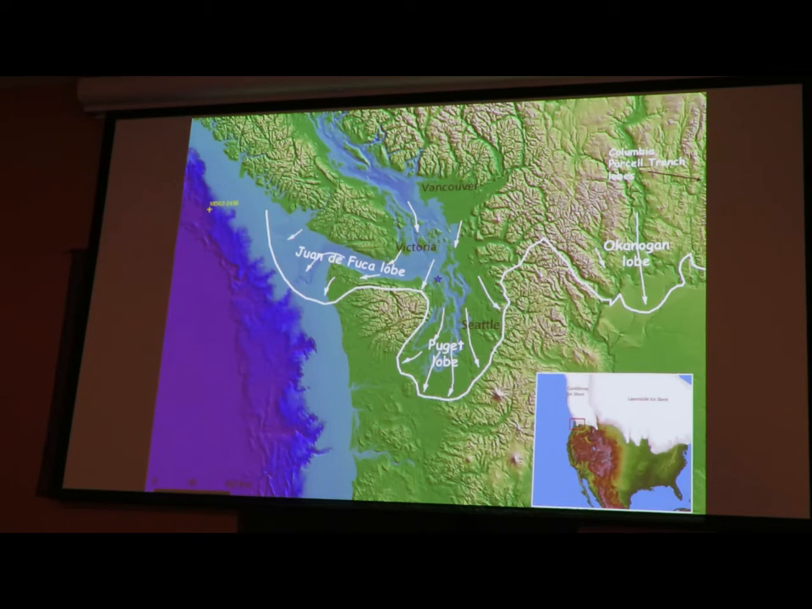15,000 years ago. And here in our part of the world, the ice sheet was divided up into several lobes, funneled between the mountains out to the sea, or between the mountains out on the Columbia Plateau. Juan de Fuca lobe, Puget lobe, Okanogan lobe, and to the east, the Columbia River lobe, Colville lobe, Purcell Trench lobe, and so on. And I want to look at these,